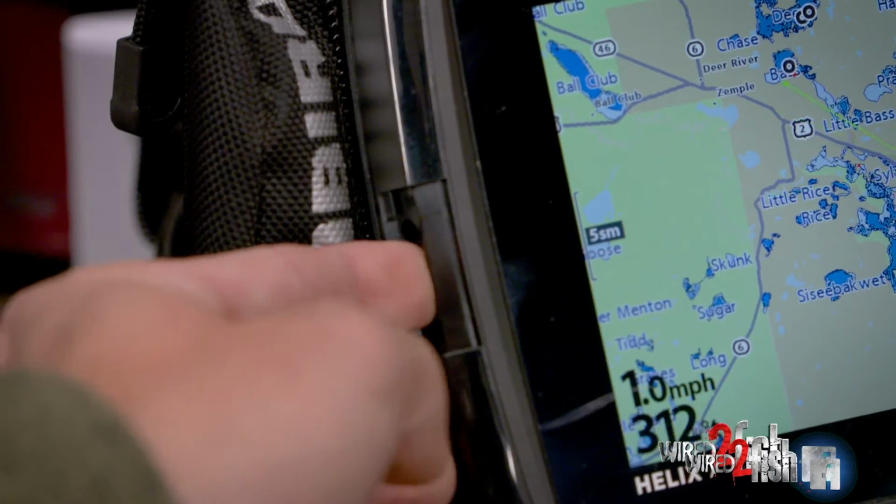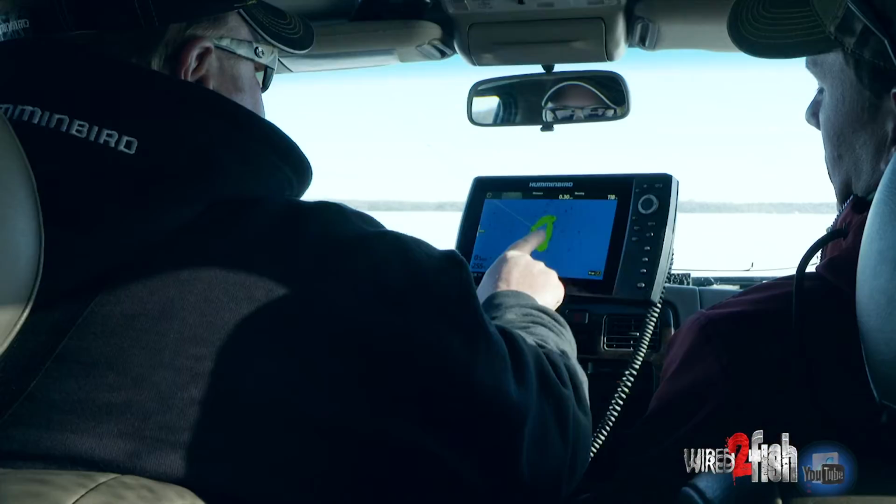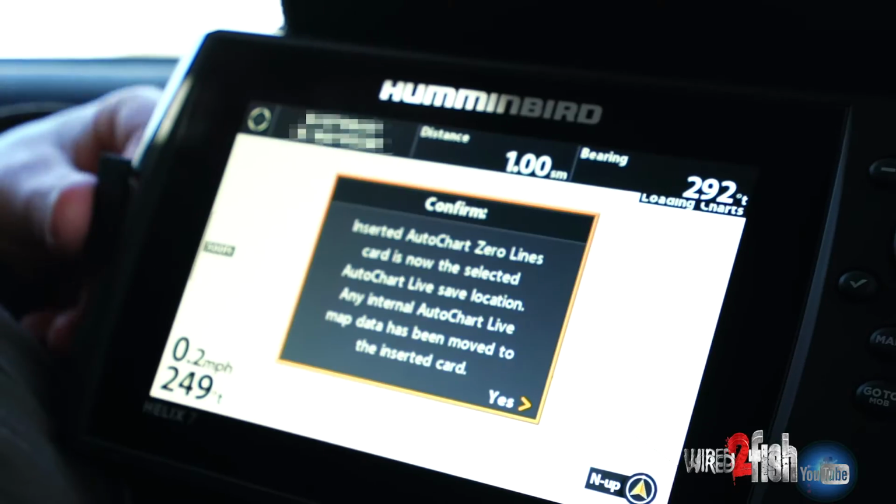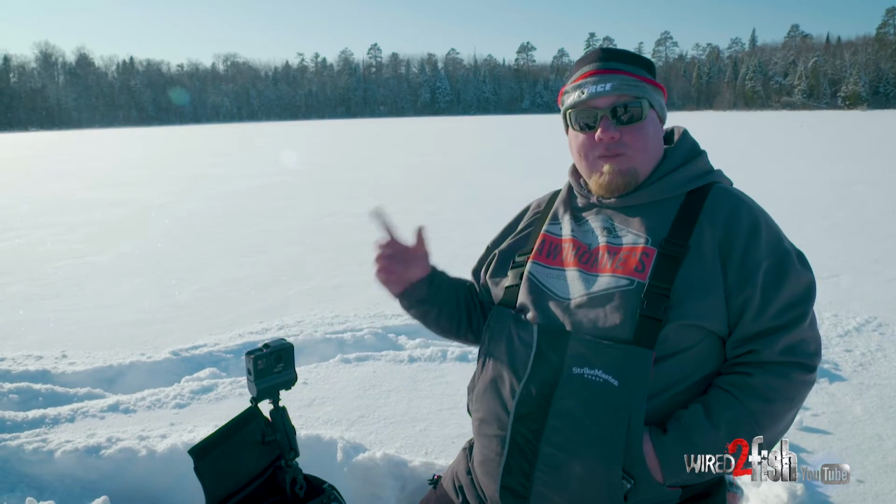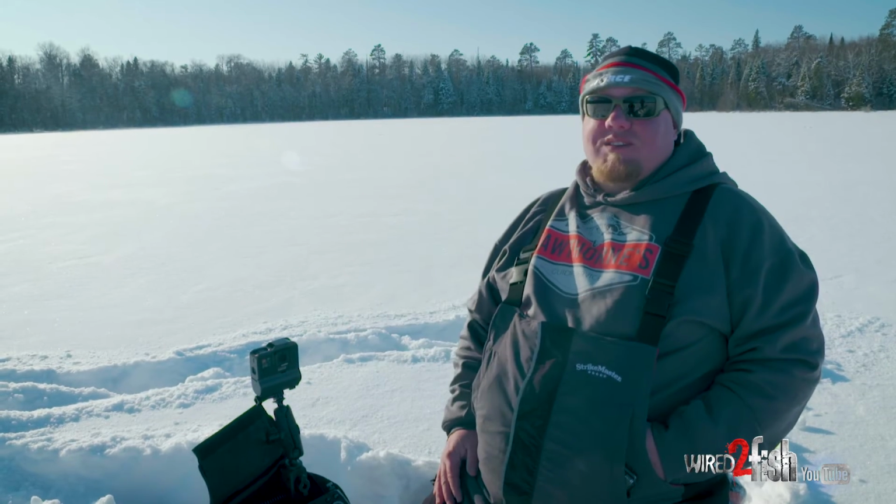Cool part about mapping, it never goes away. I have this card in here. I can transfer that to my boat. I can transfer that to my truck, my snowmobile. Any Humminbird product I have, I simply pop it in and I have a 1 foot contour map. I can even share it with a buddy if I want. That's if I really want. But it gives you so much versatility.